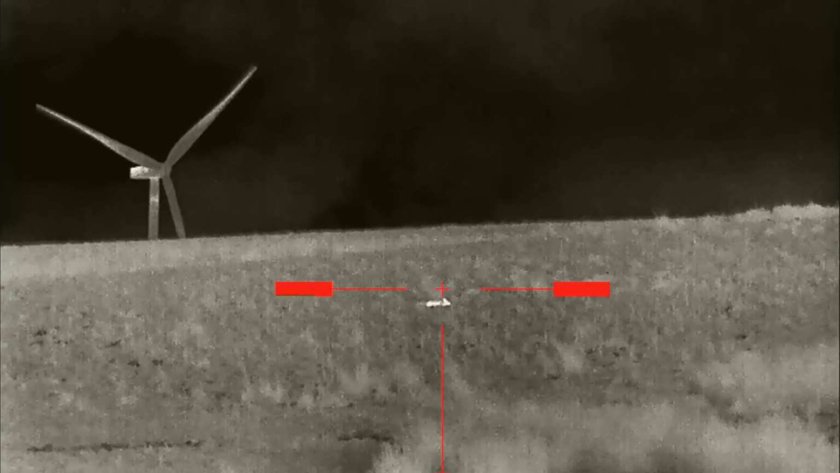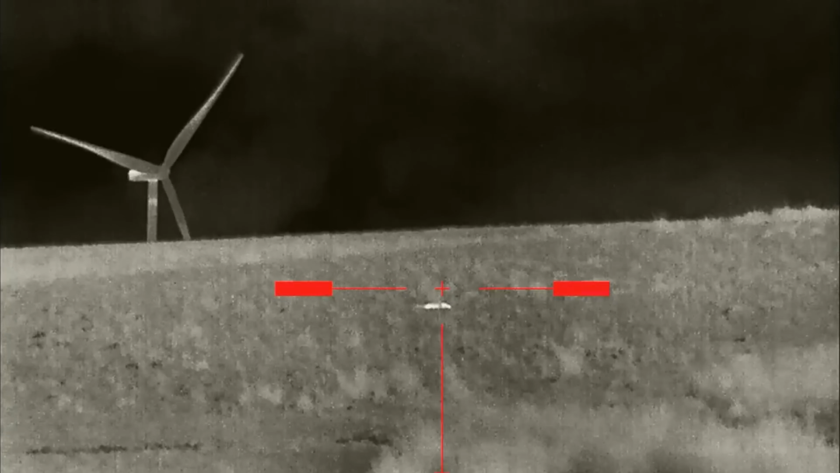That's lucky. Looks like it's calmed down. Curiosity's got the better of it. I'll just wait and see what it does. It's a considerable distance though from where I am. Well, it's now or never, because I don't think that's going to come any closer in. Right, we better walk out and get it.